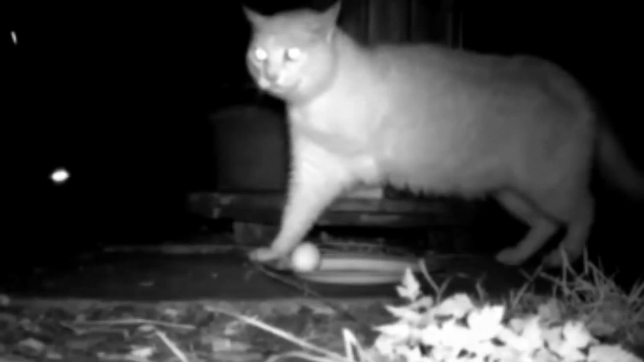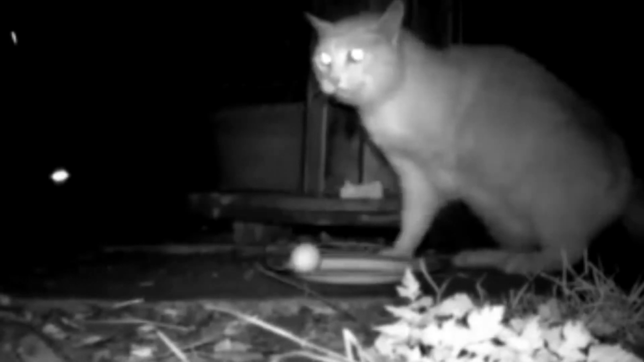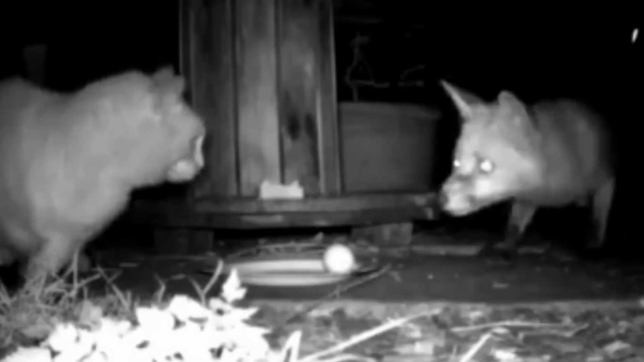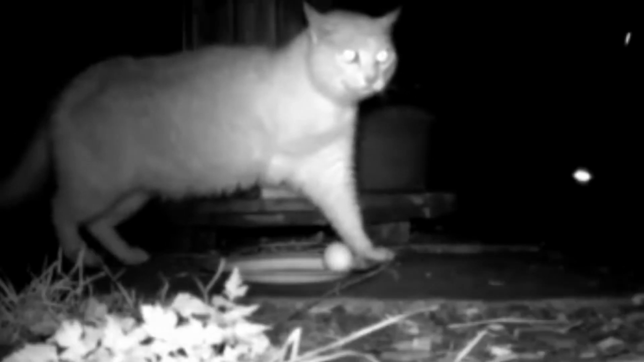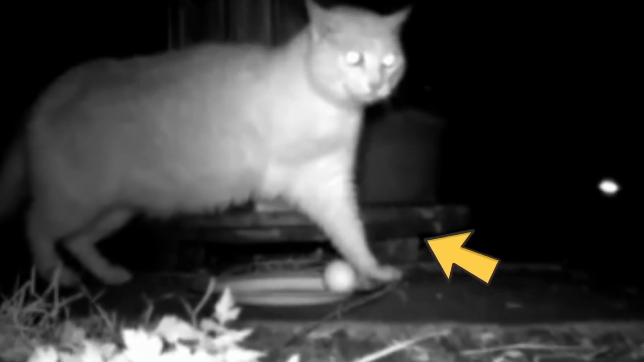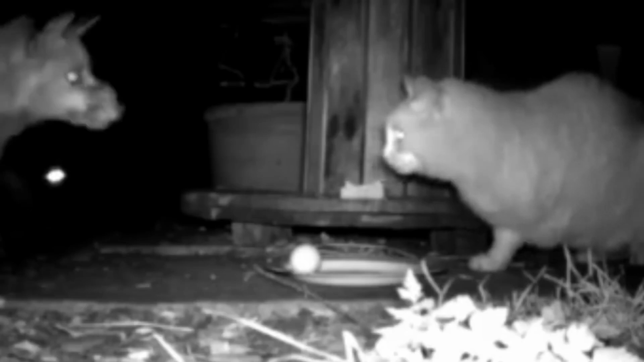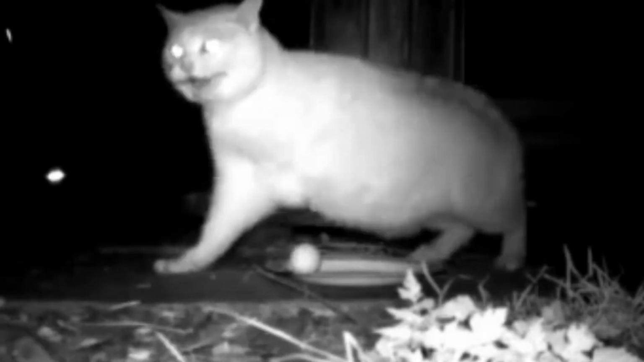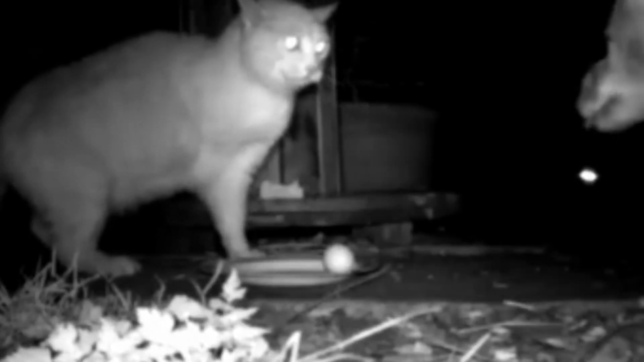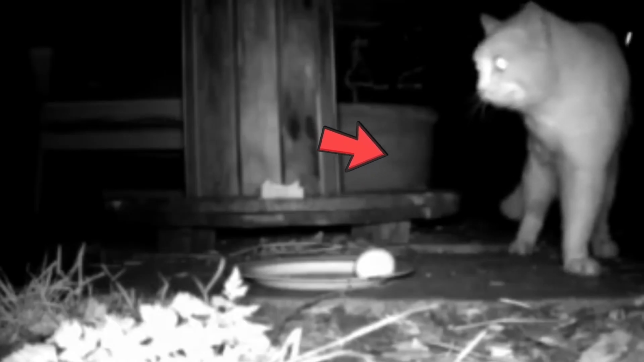The fox tries to grab the egg, but the cat quickly pounces and scratches the fox with its claws. The fox runs away and comes back again for the egg, but the cat doesn't give up. It continues to fight back with all the strength it has, determined to protect what's rightfully theirs. In the ending, the cat emerges victorious, scaring off the fox and reclaiming the egg. It's truly amazing to see how much courage and resilience this little feline has, despite the odds being against it.